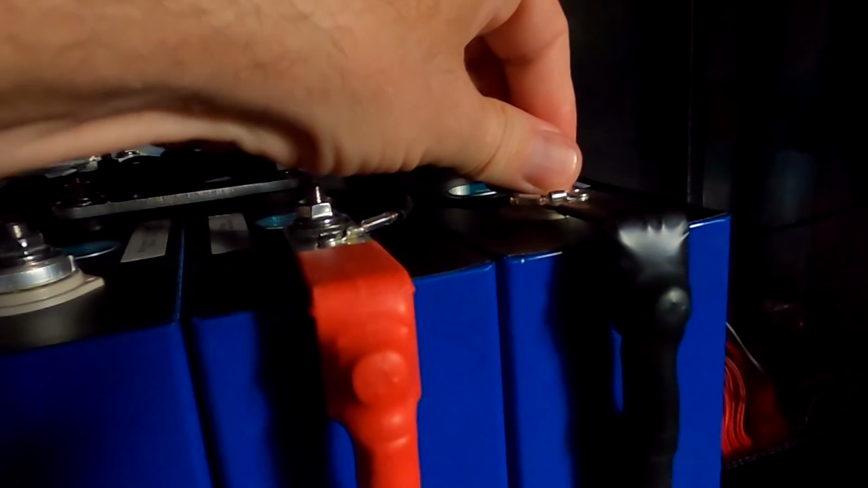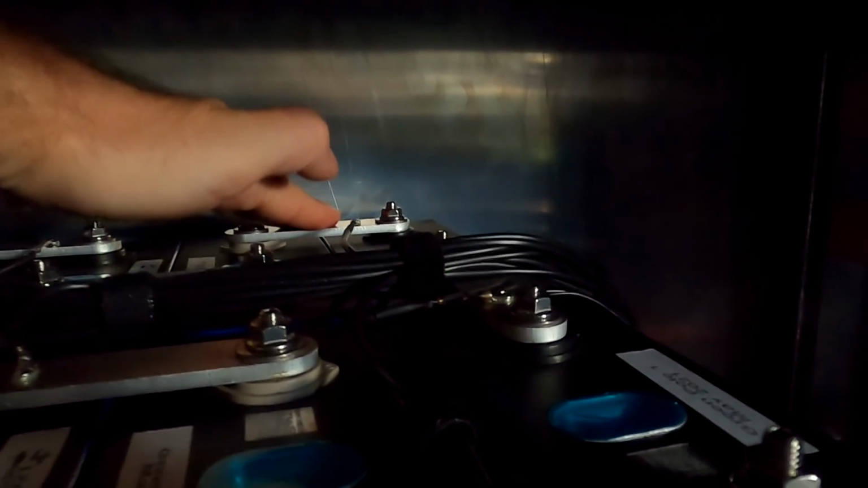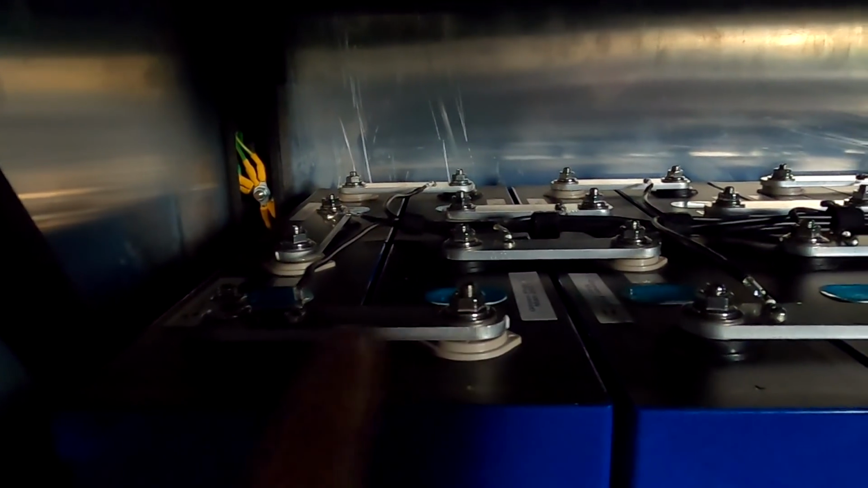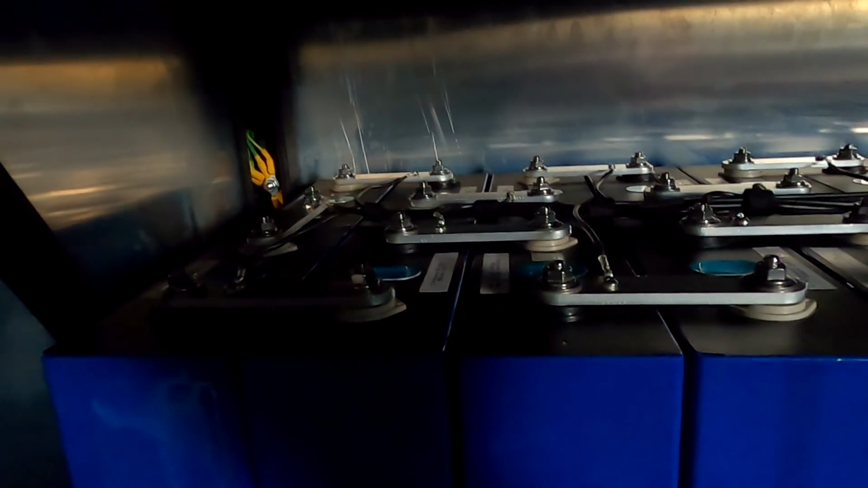See, this one is cool. This one is cool. Look at Paul's aluminium bus bars, huh? This one is super hot. Okay, let's undo these 2 screws and check what's going on. I have to disconnect the load before that.